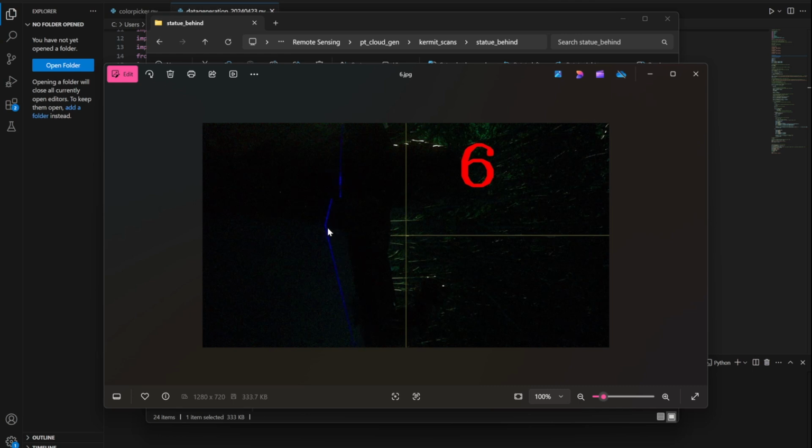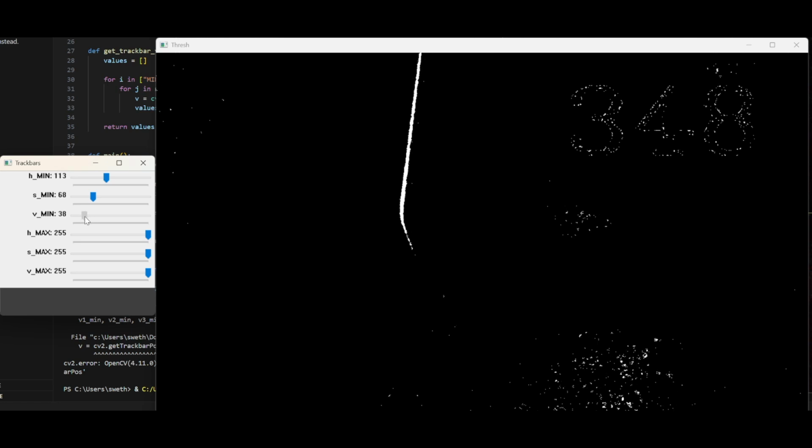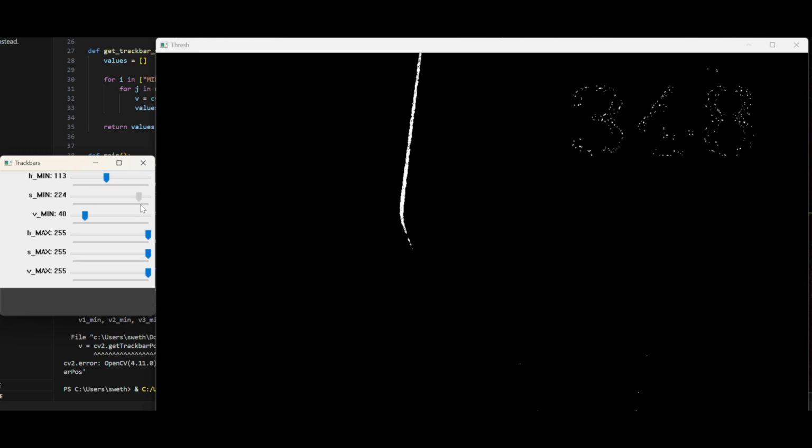Where the laser is close to the center line, the object is far from the scanner, and where the laser is far from the center line, the object is close to the scanner. For each of the 5 scan locations, I used a script called Color Picker to find an upper and lower set of HSB bounds to filter out everything but the laser line itself. Obviously, this isn't perfect, but the rest is taken care of in the data generation script, which produces XYZ values.